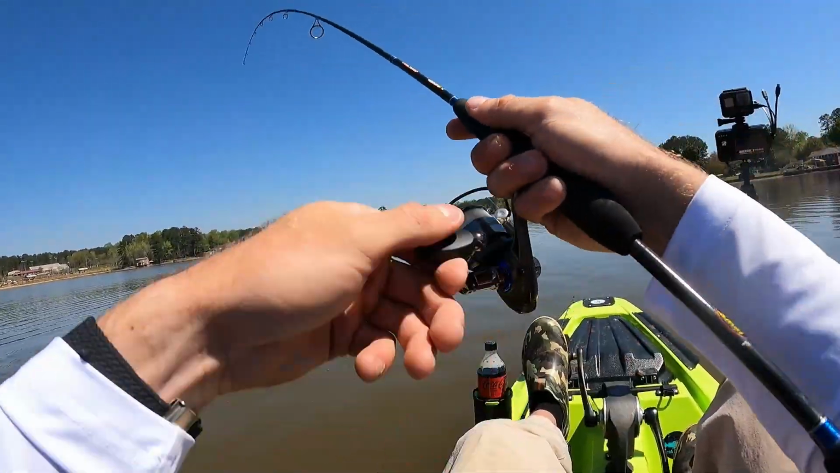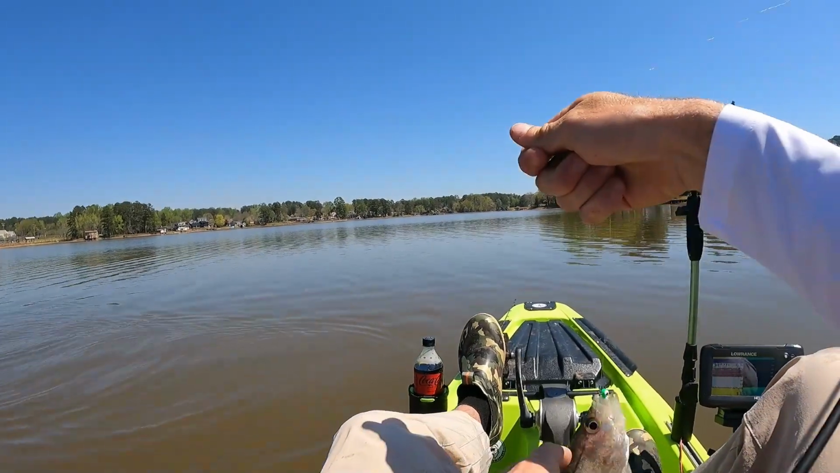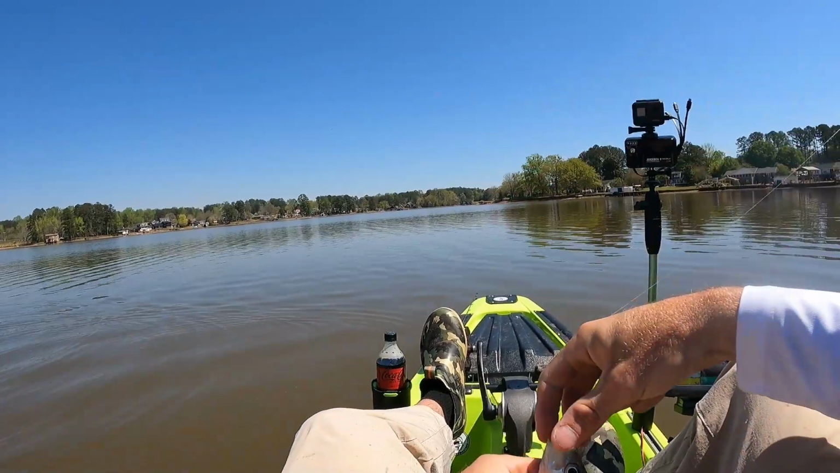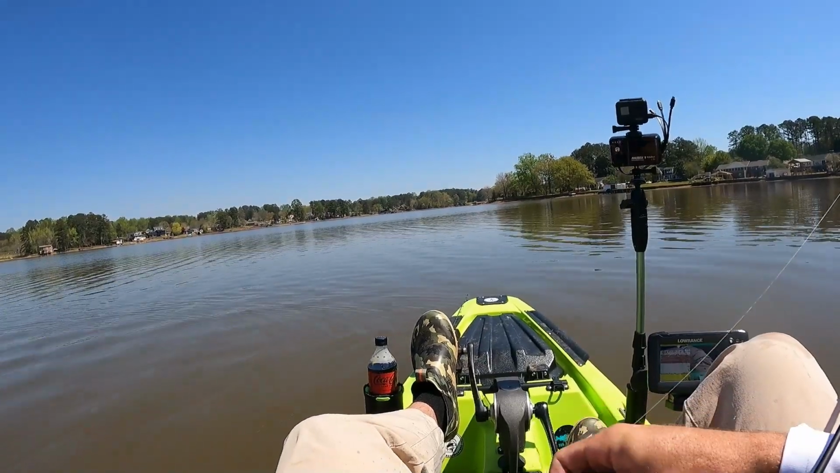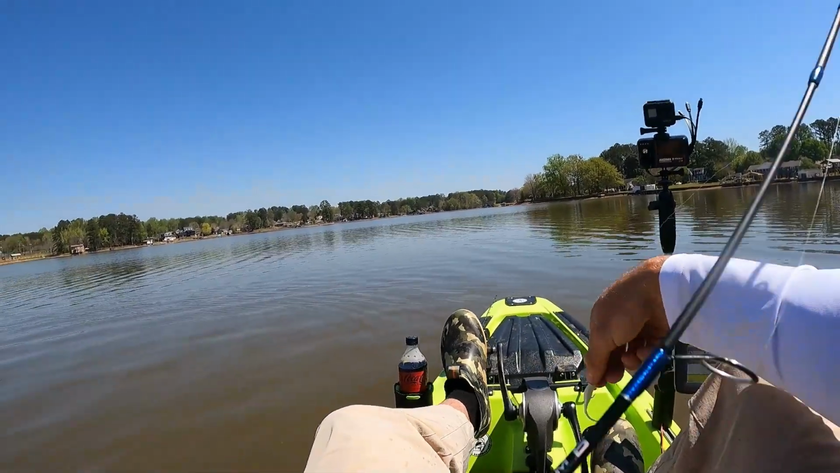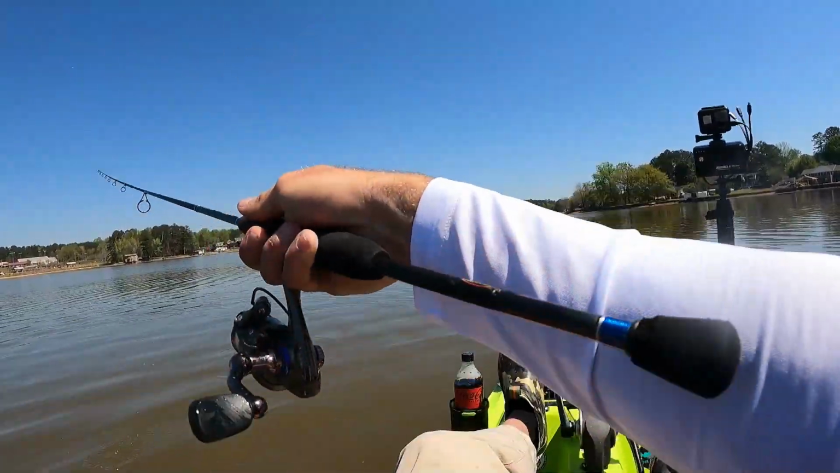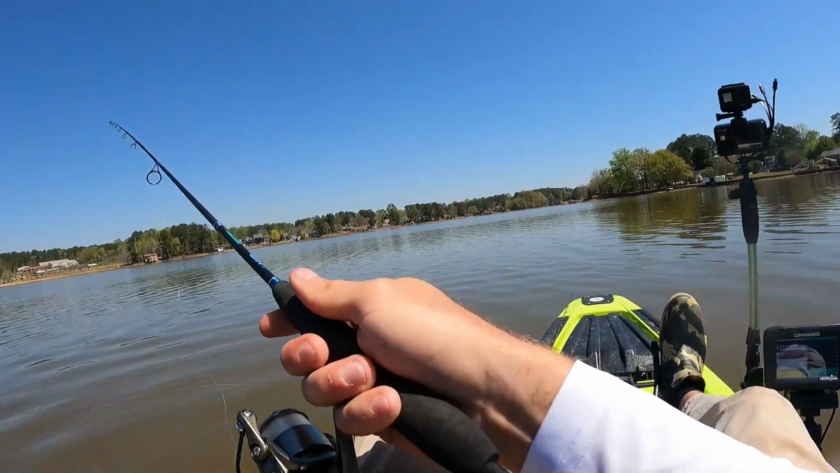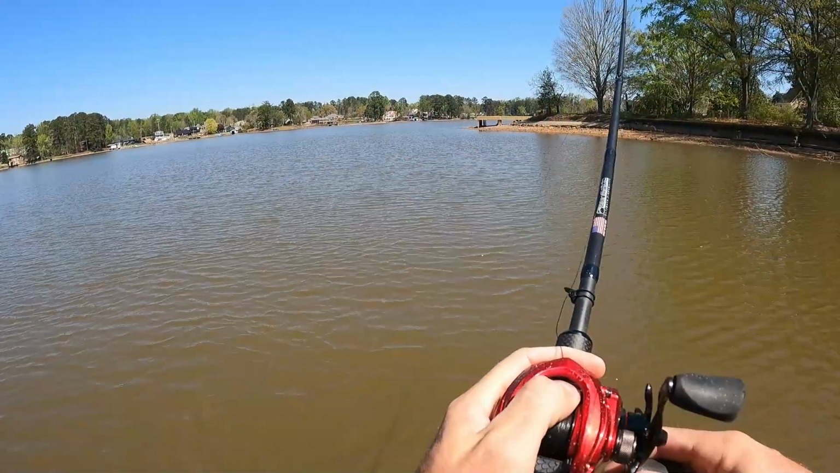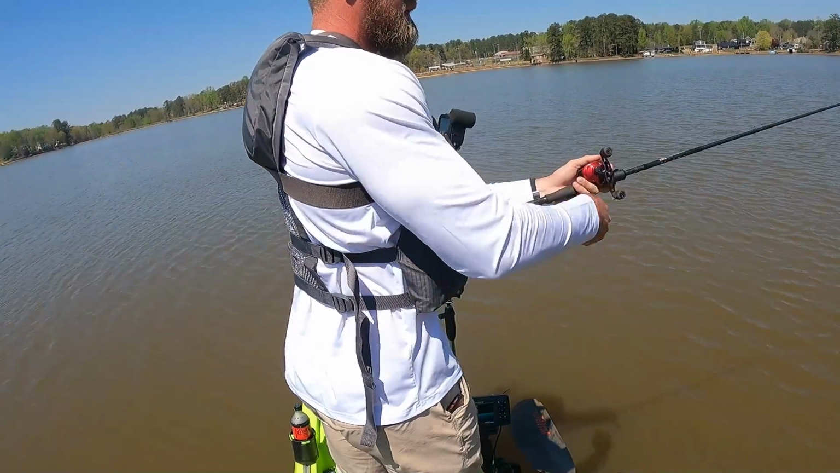Got one of them. That, my friends, is a crappie too. Great bait right here. Great bait. I'm gonna put this down in my live well, aka between my legs. Hurry up and see if I can catch another one. Bring it to my dad. But hey, a couple crappie out here. I just had one smack the mess out of this. I got one biting.